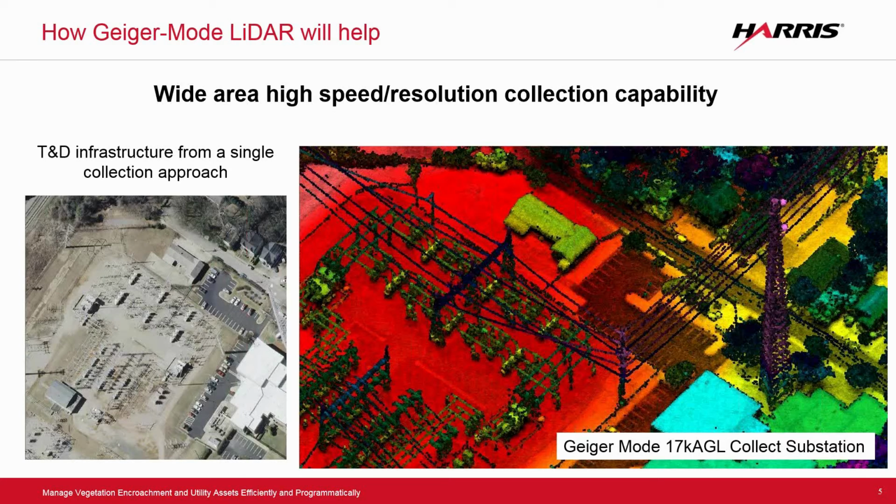So how does Geiger-mode help? Geiger-mode LiDAR is a wide area, very high-speed collection and high-resolution platform. Whereas utilities in the past 15 years have utilized LiDAR to a great extent, we've all had to fly corridors at very low altitudes, at very low speeds to get these types of resolutions.